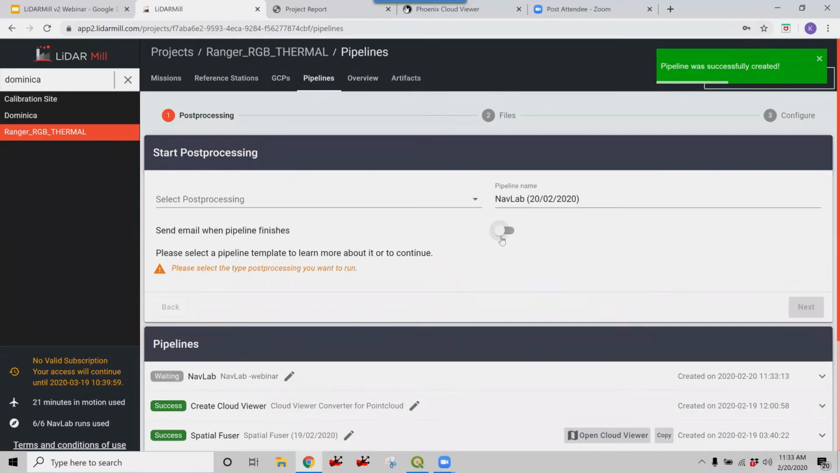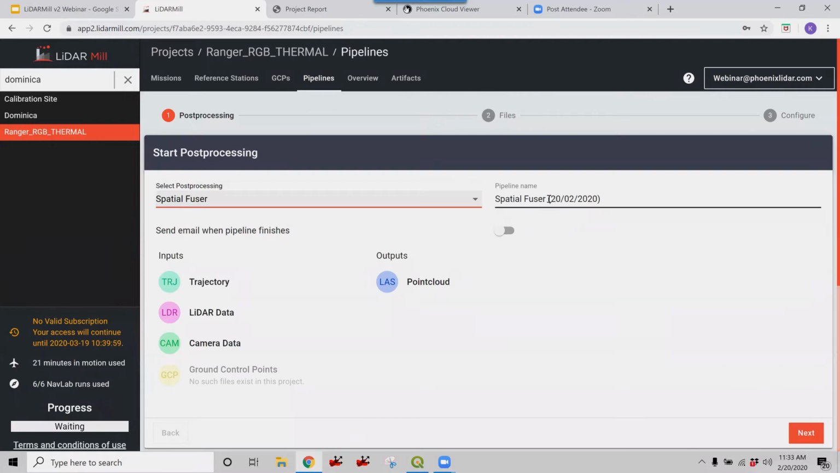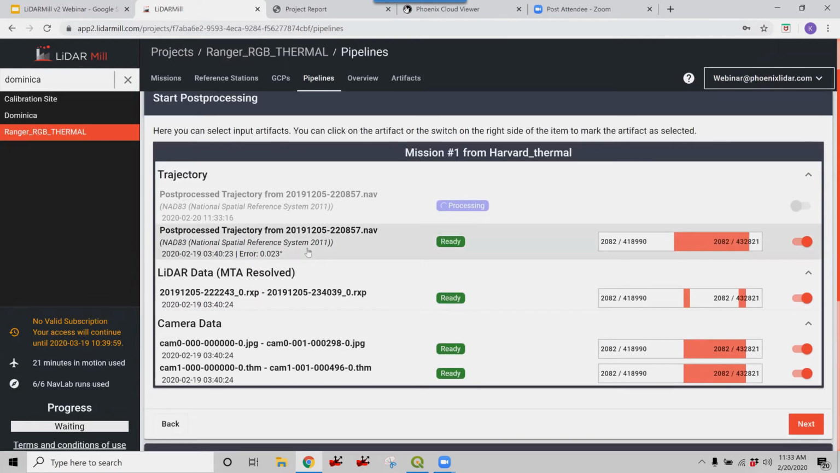We can then do a spatial fuser pipeline. Give it a name. Next. And then we can select everything that we want to fuse. So we want to select our post-process trajectory. We want to select our LiDAR data, our camera data, and